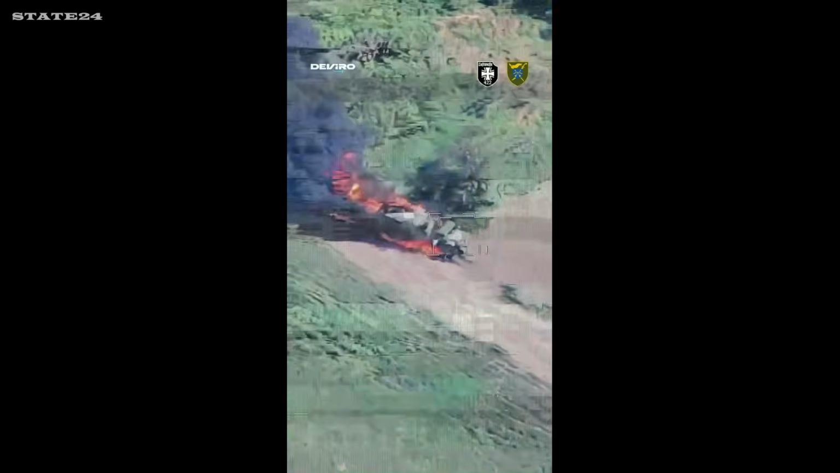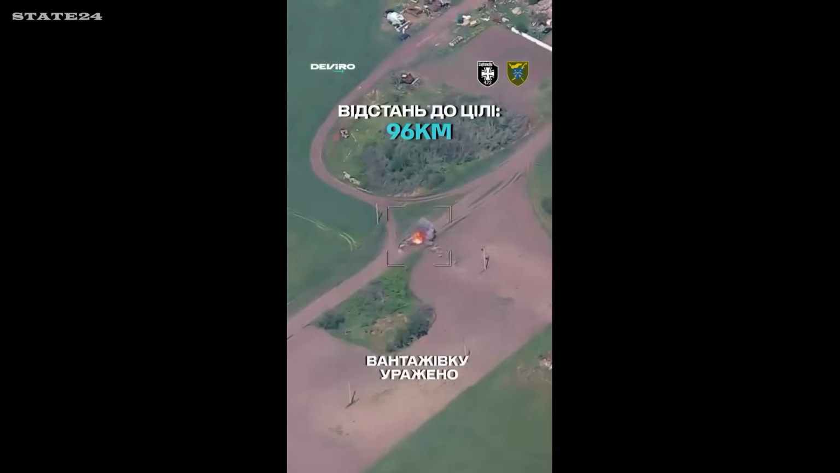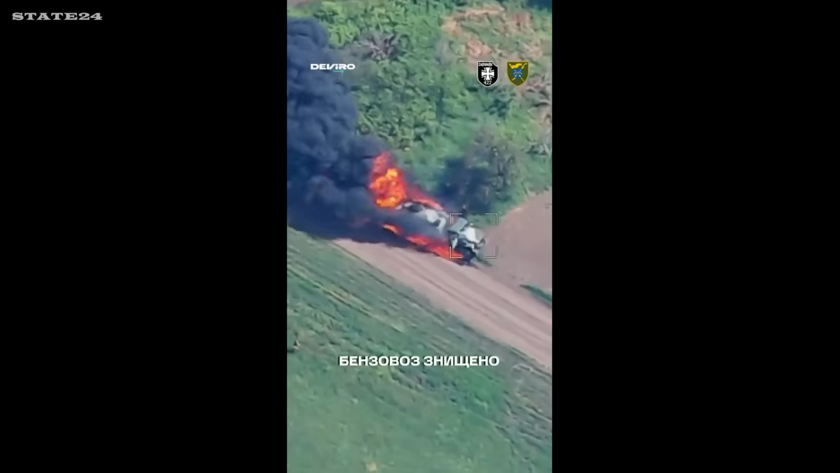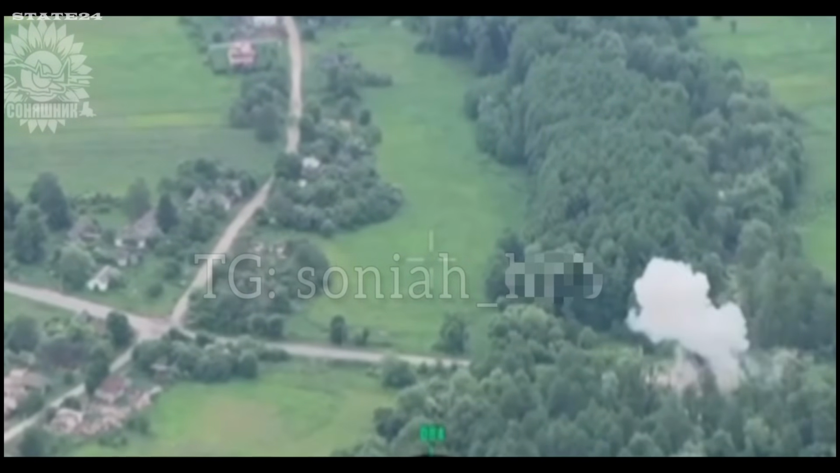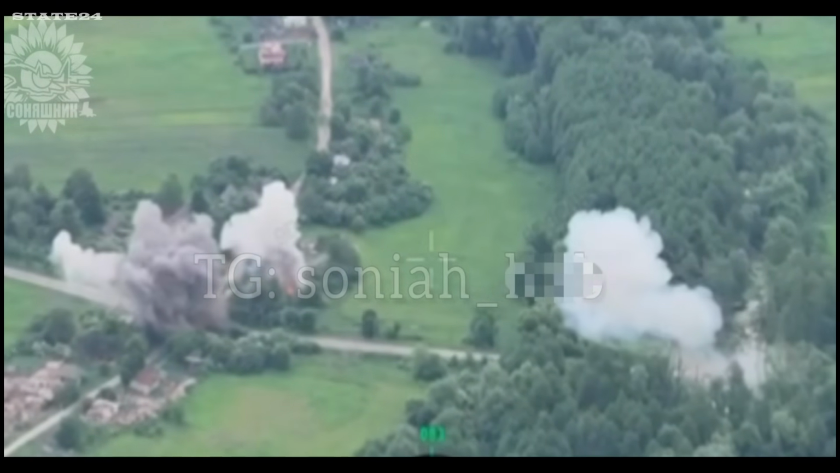96 kilometers from the front line. A Russian fuel tanker, supposedly safe at that distance. Ukraine's Bulava drone proves otherwise. Direct hit. Ukrainian MiG-29s striking a Russian drone position in the north, taking out ammunition stockpiles and equipment in the same hit. A fighter jet against a drone base.